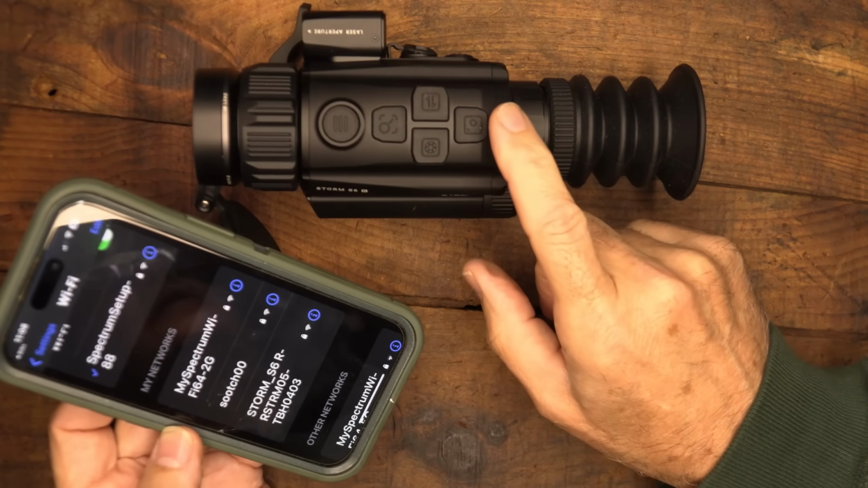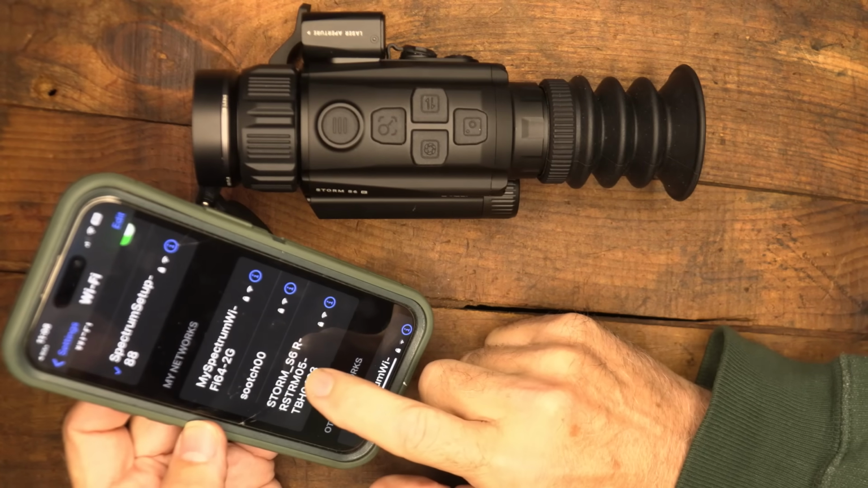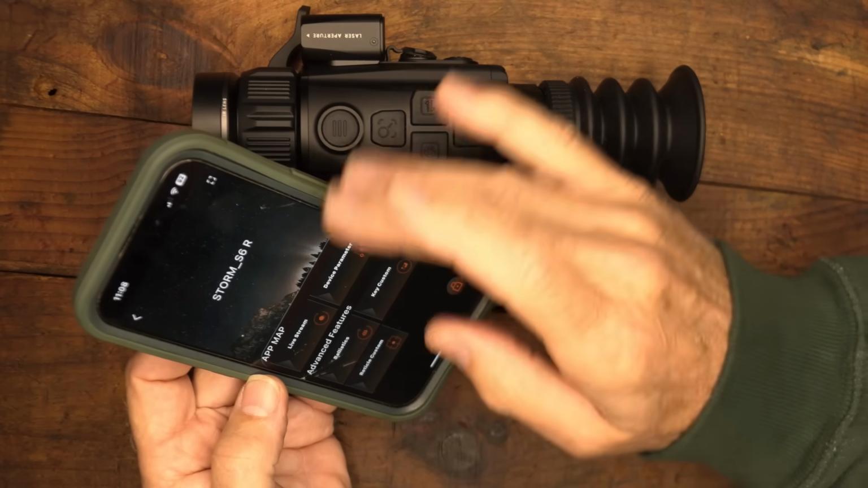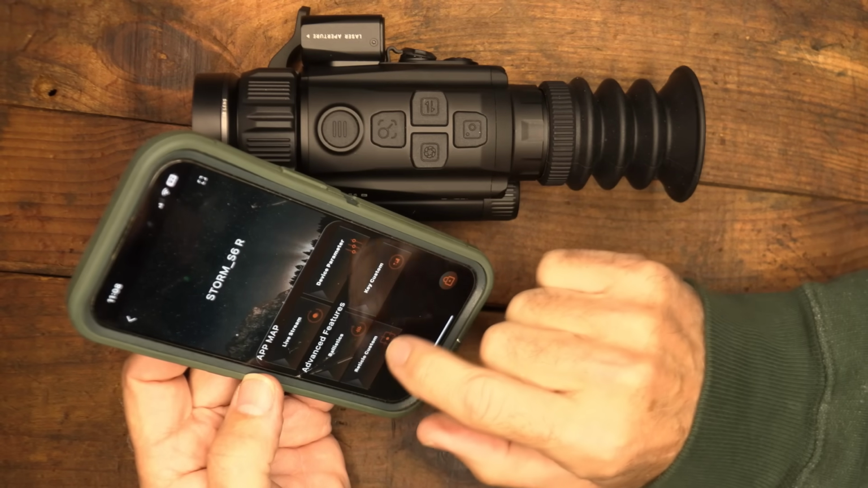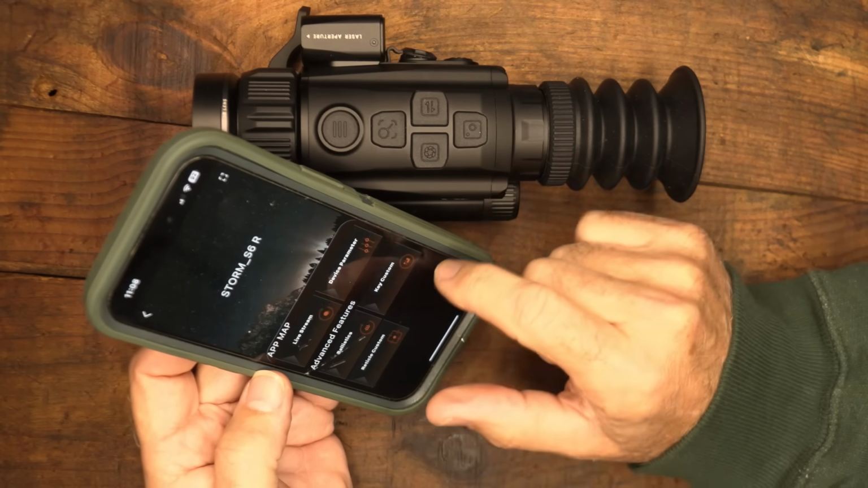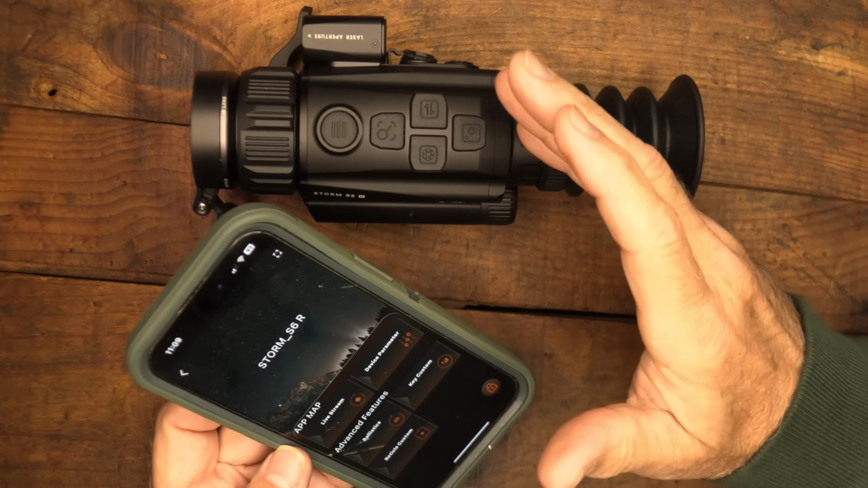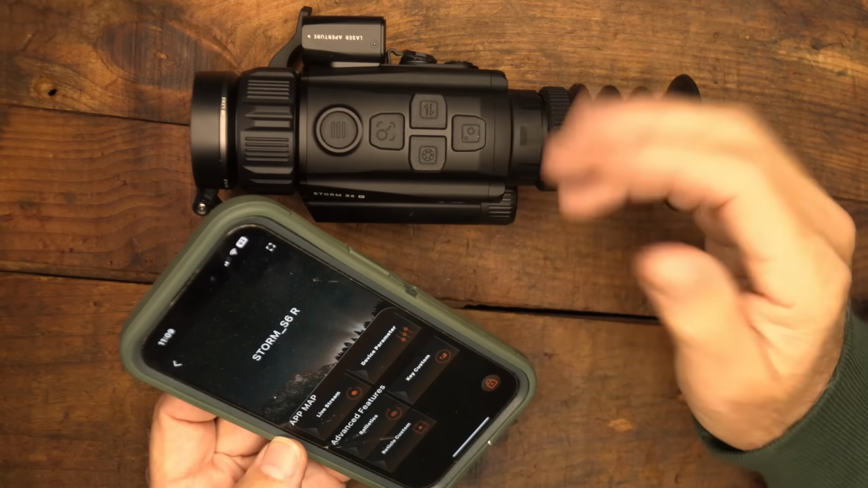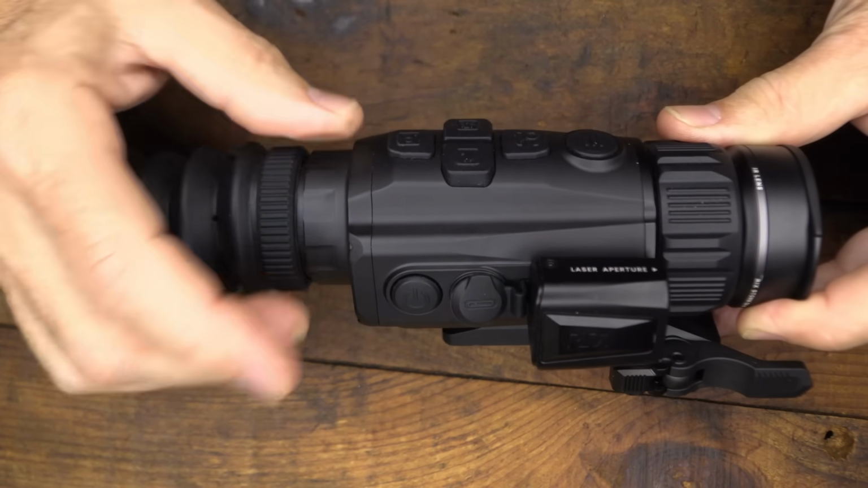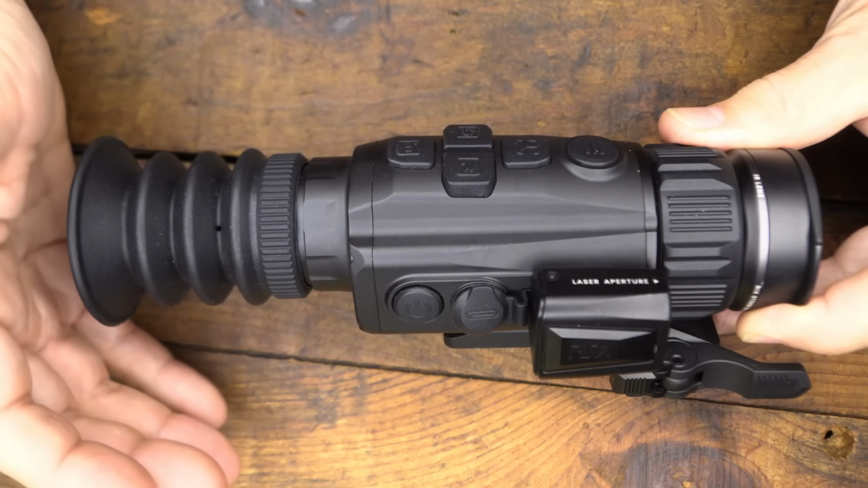Now this also has Wi-Fi, and it's actually built in. You take your phone, connect to the Wi-Fi, it'll actually come up as the Storm S6, and you can manipulate a lot of the controls right there with your phone. But what's really cool is that you can live stream off of the optic directly with your phone. Of course, there's an app that you download to be able to access that Wi-Fi. You don't have to have the app to use this scope with all the different menu settings that are on there. Now, one thing too about your power mode is that you can actually press it and go into standby, and then press it again, it'll come off standby, and it states it right there on the screen.